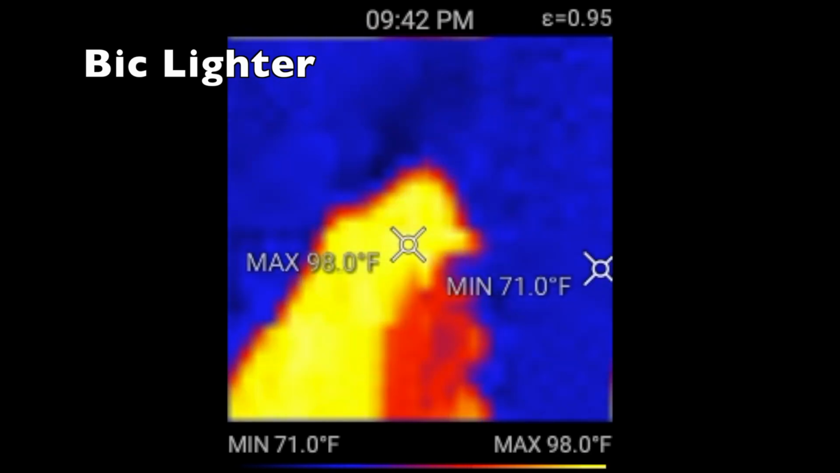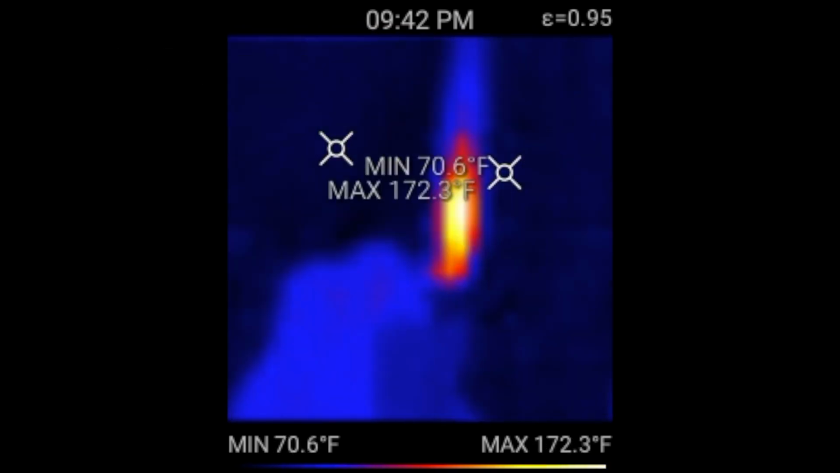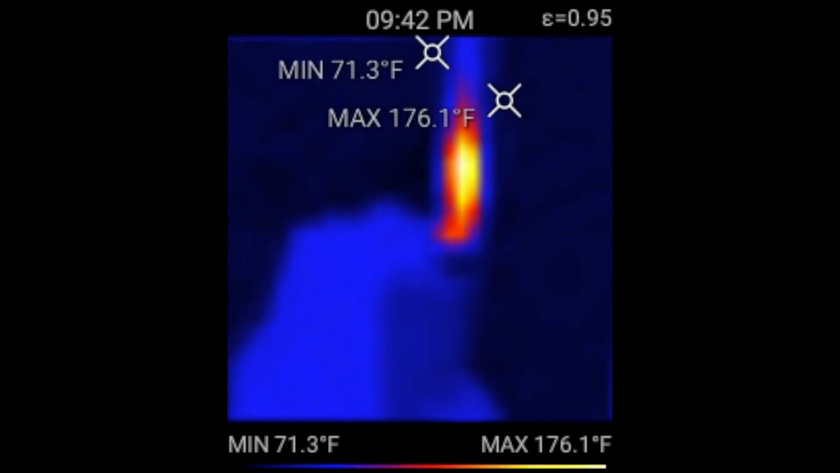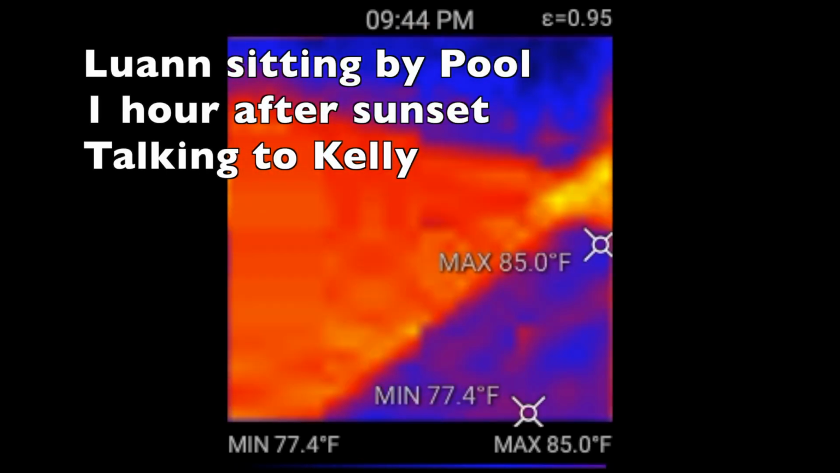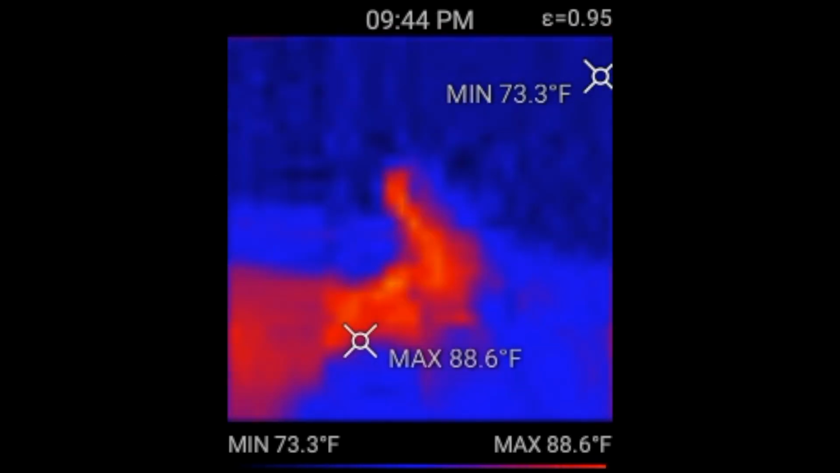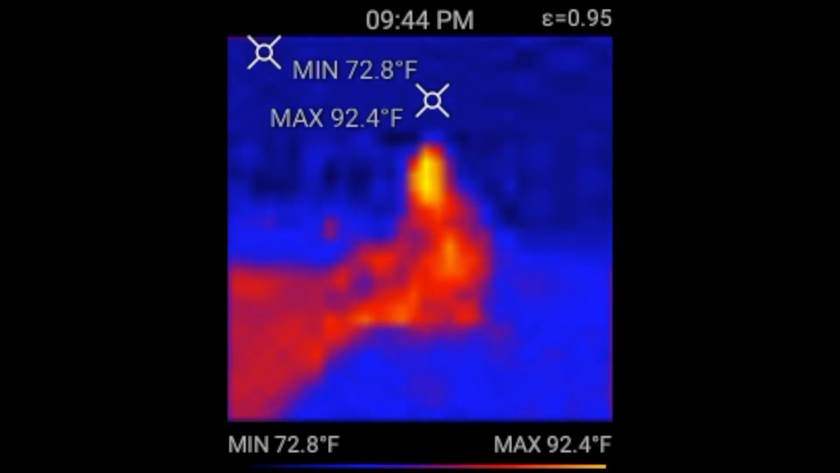Here's a Bic lighter. The camera auto-stabilizes and renders itself based upon the light levels in the whole picture. So you turn the light off and it changes everything. Here's Luann sitting by the pond about an hour after sunset. The water is still nice and warm and the concrete is cooling off.